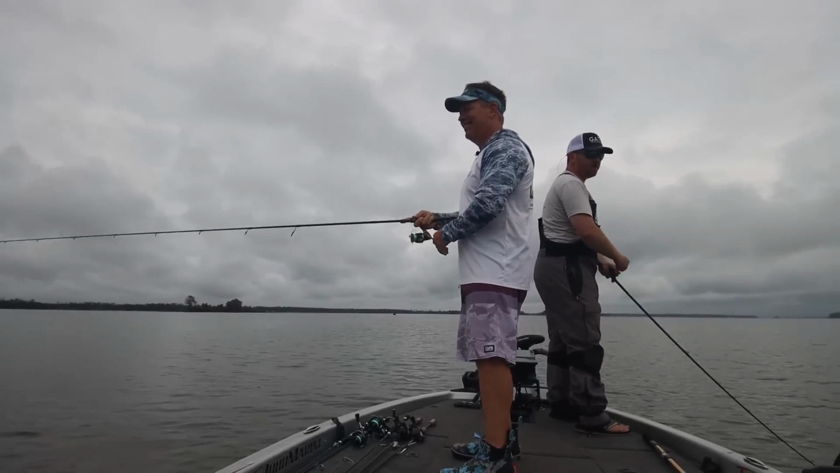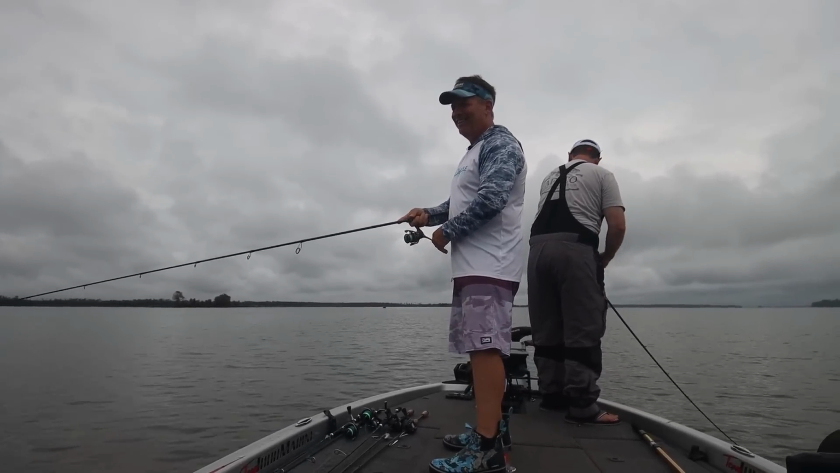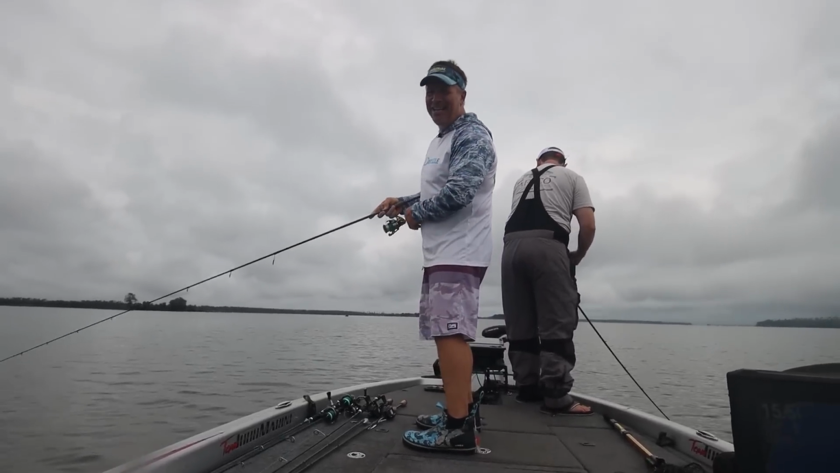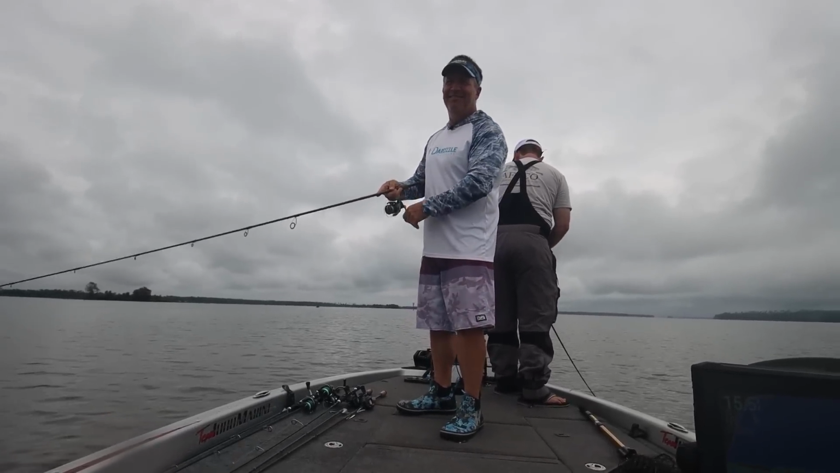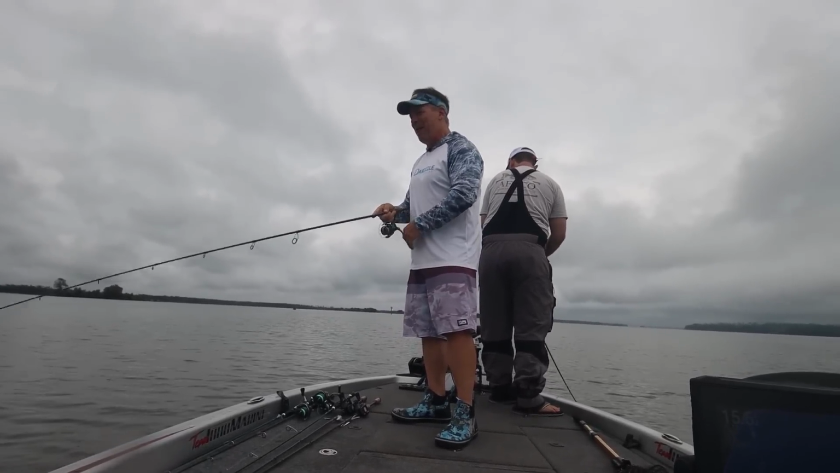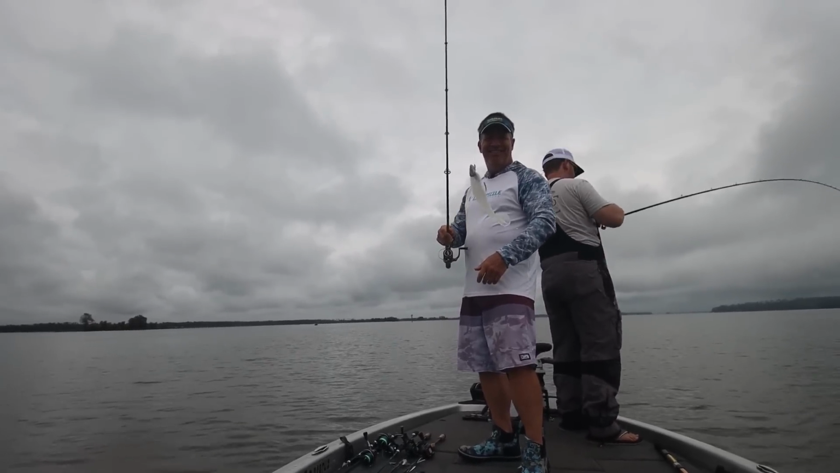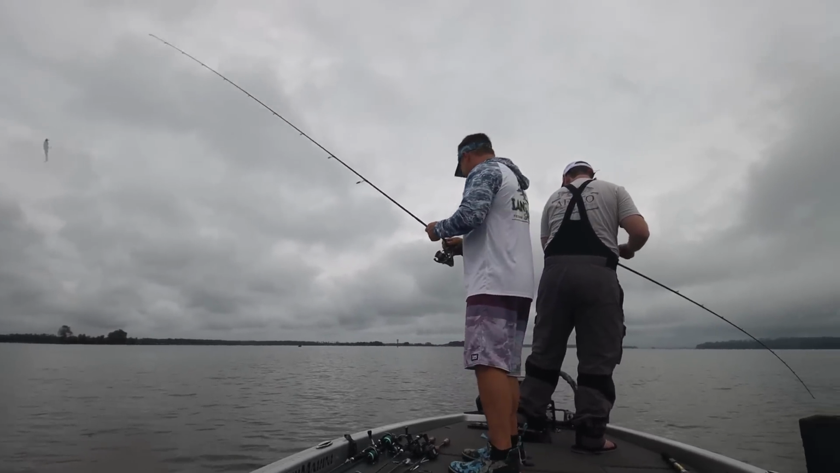Throw it anywhere around the boat right now and you've got a chance. I could throw it anywhere around the boat and not catch one. That's what I've done with every bait. I used the crankbait, but you're like the paddle tail bait. You're telling me how much better you are than me. Catch one. I can't. I can't.